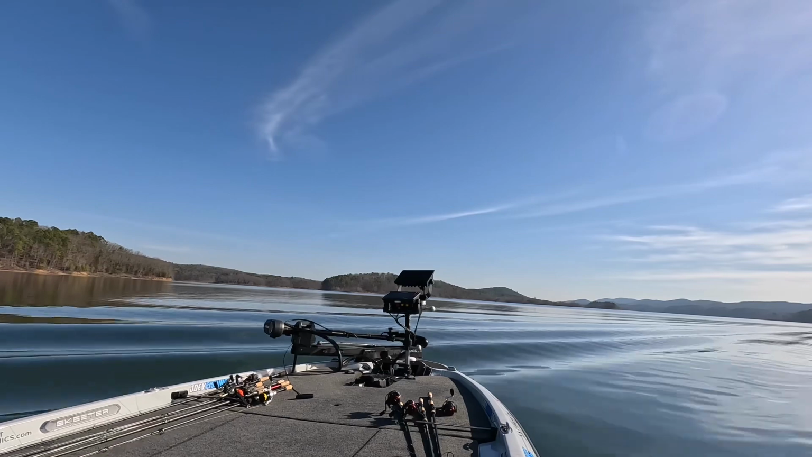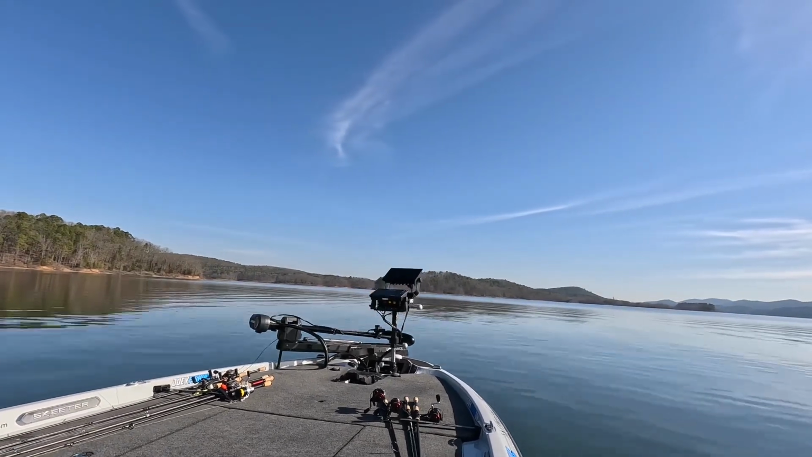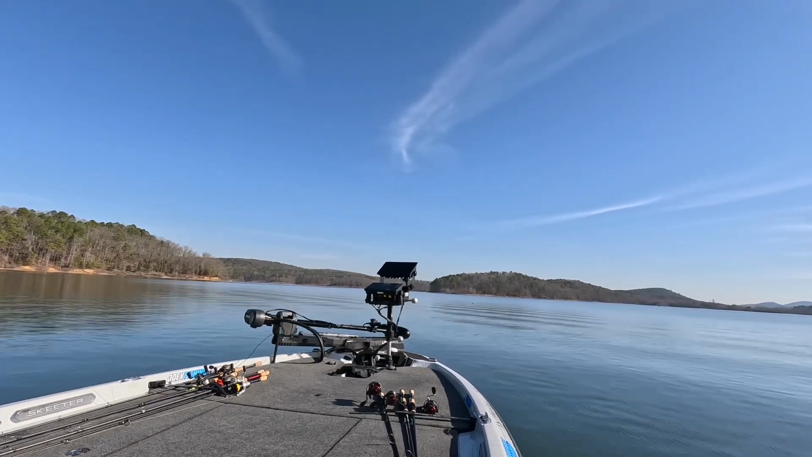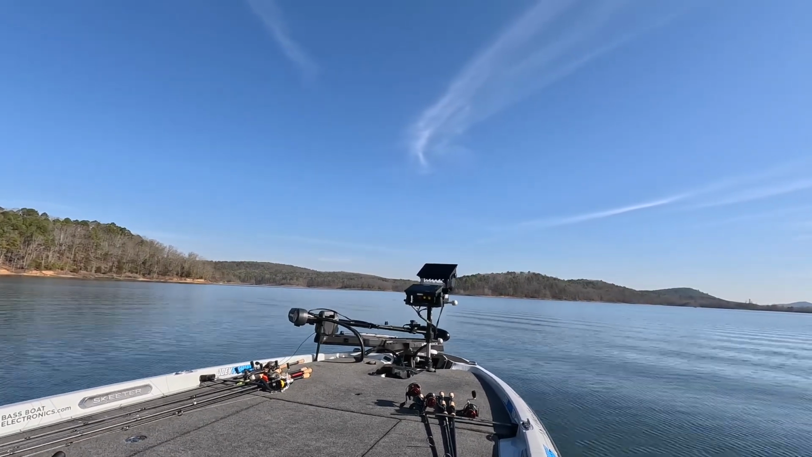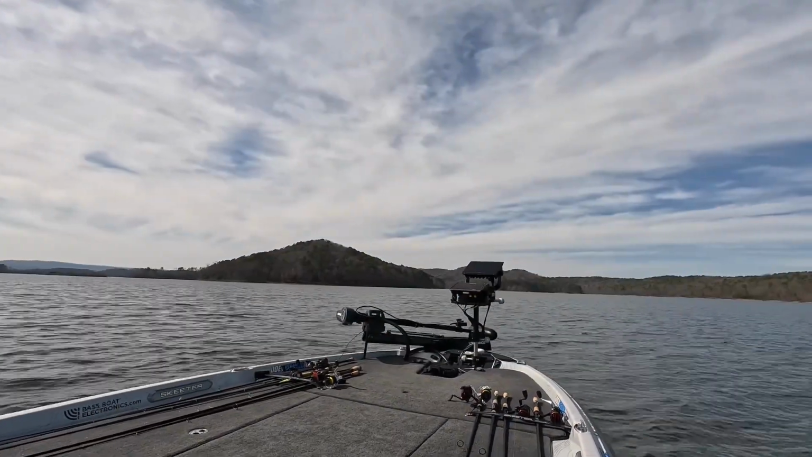So I had a limit for about 11 pounds, and I ran out of that creek seeing how things had changed. See how slick and sunny it is right here? And I actually ran to a different creek, never got a bite in there, but watch how the weather changes. And this is like within an hour, maybe a tiny bit more. See how the weather changed? I got some clouds and a little wind.